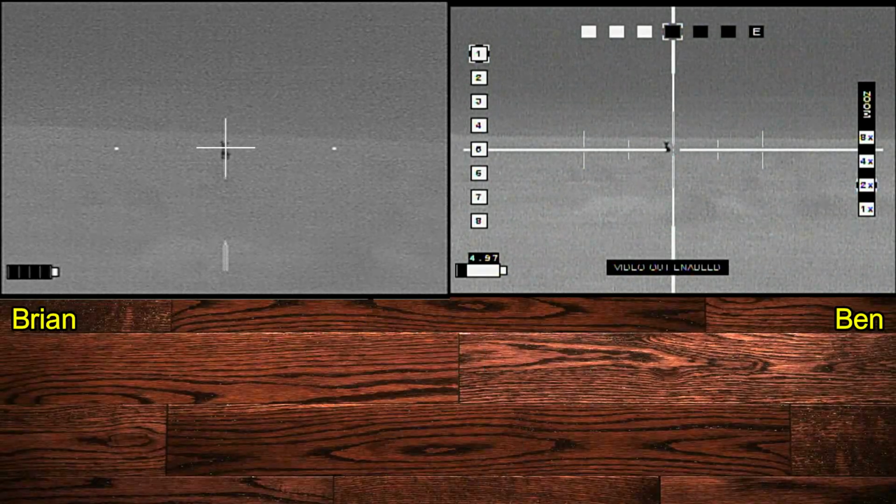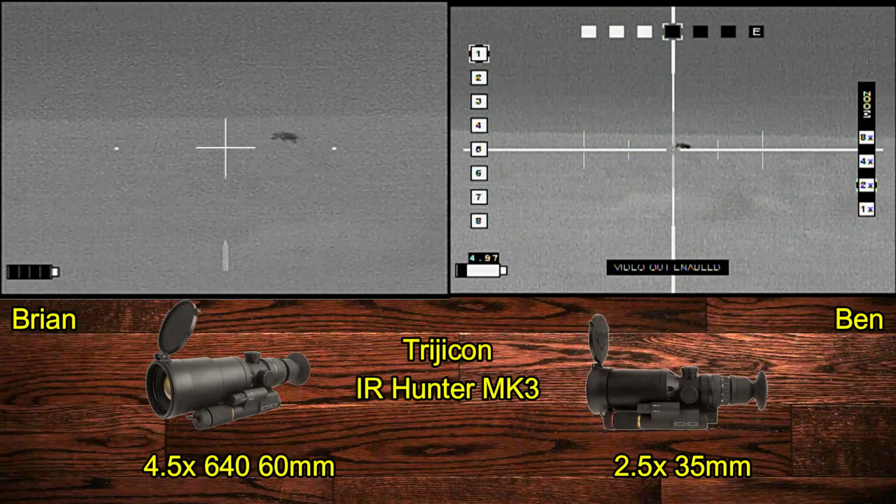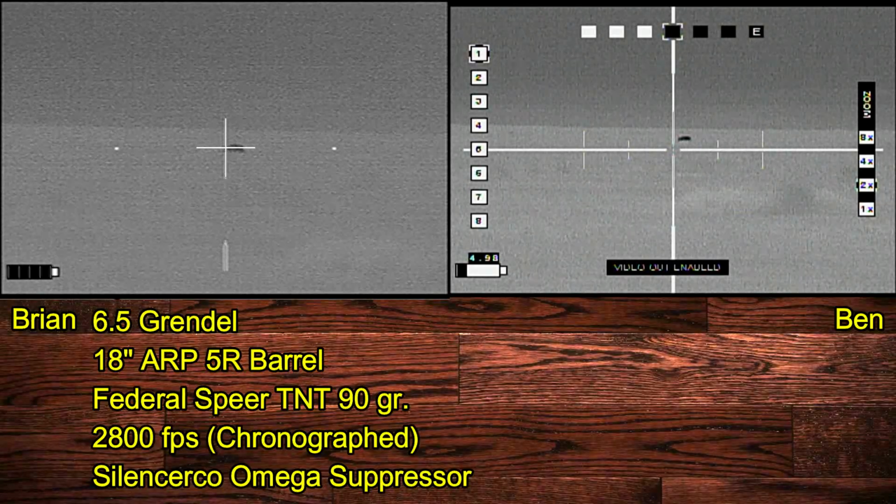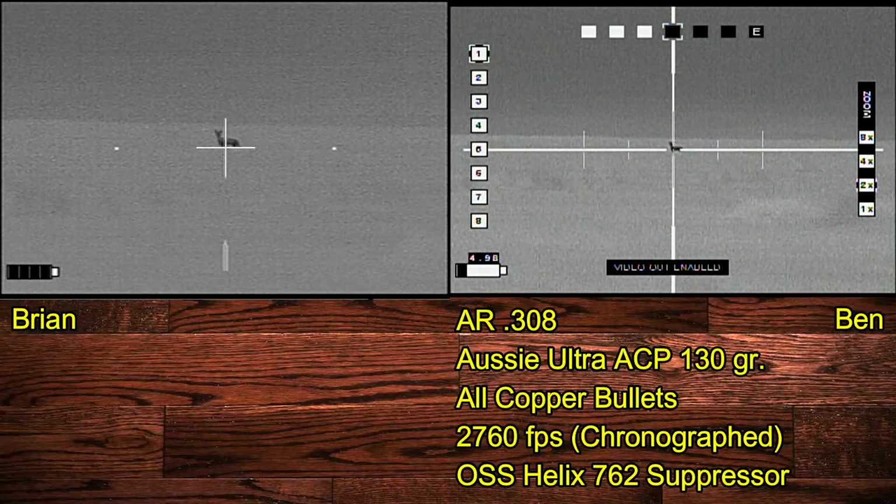Finally gotten him to stop with some lip squeaking. Ben and I are both using Trijicon IR Hunter Mark III scopes. Mine's a 4.5 model, and his is a 2.5 model. I'm shooting 6.5 Grendel, and he's shooting a .308. Can you hit him? Yeah.